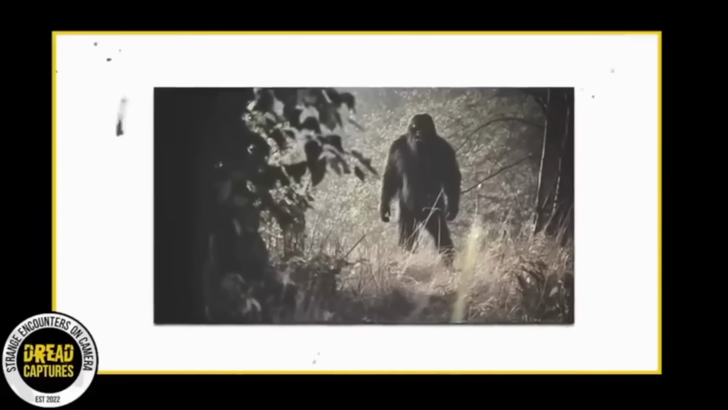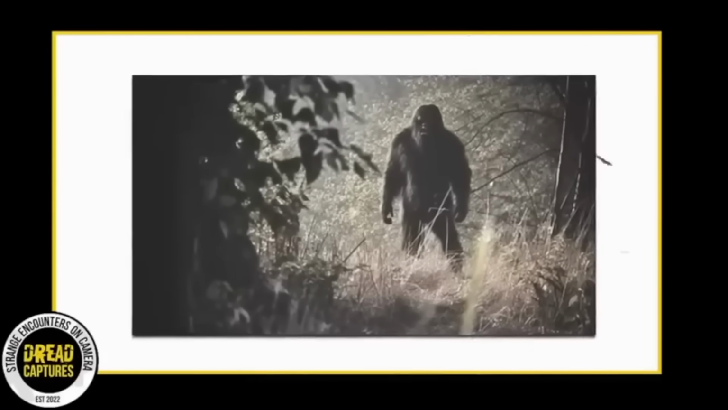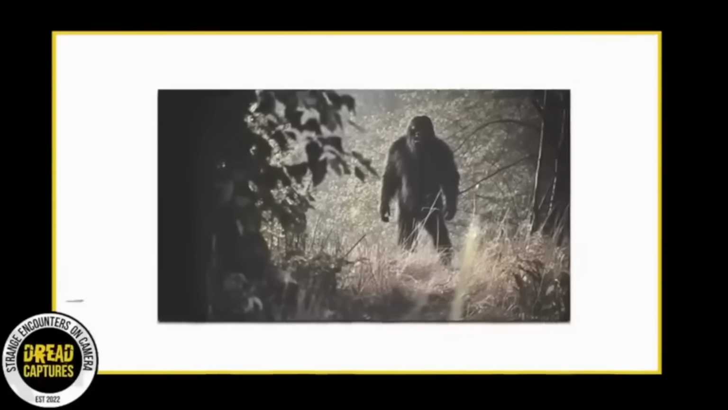The realization struck Earl like a lightning bolt. He was the first to capture undeniable photographic evidence of the skunk ape. Earl couldn't keep this discovery to himself. He rushed into town, sharing his findings with anyone who would listen.